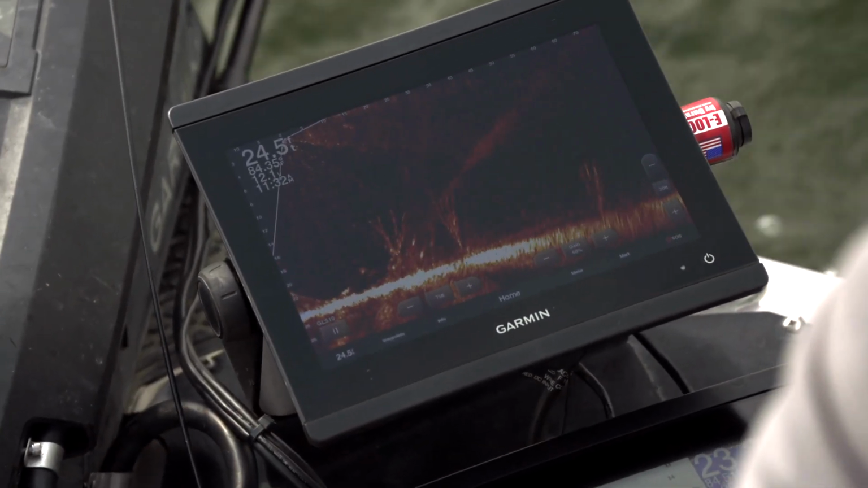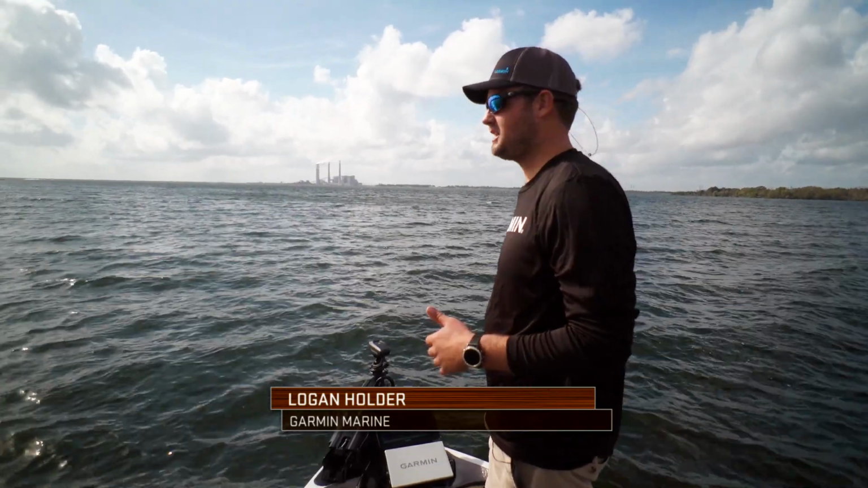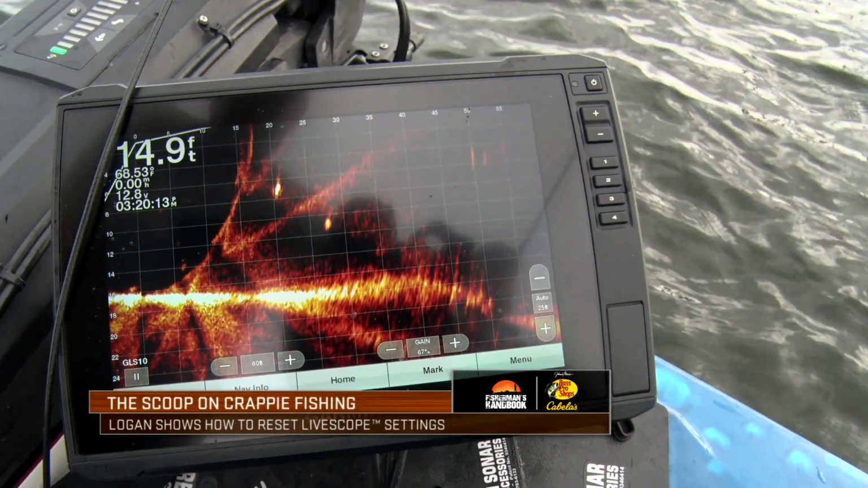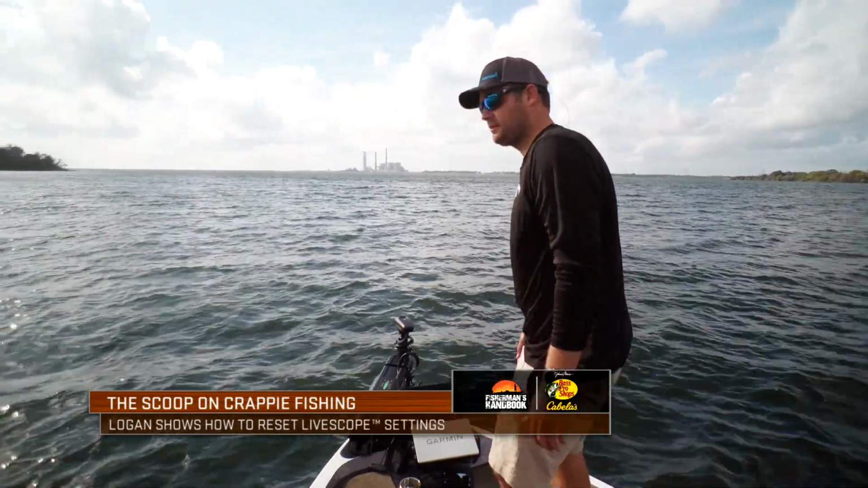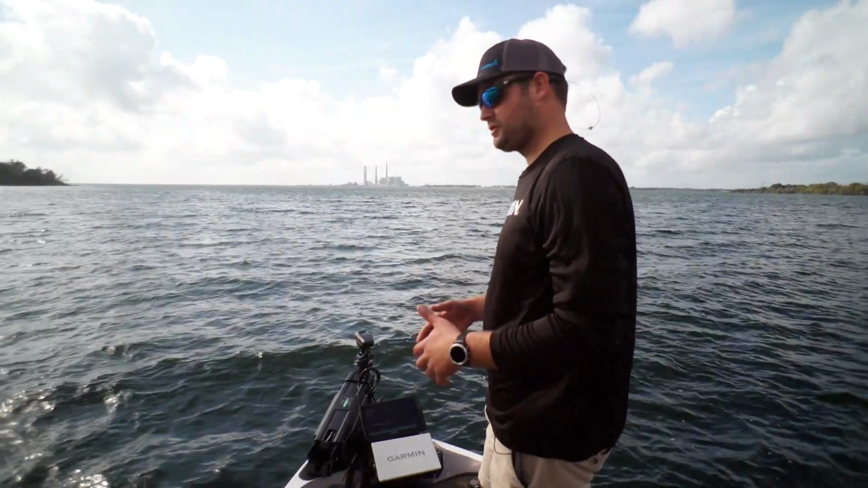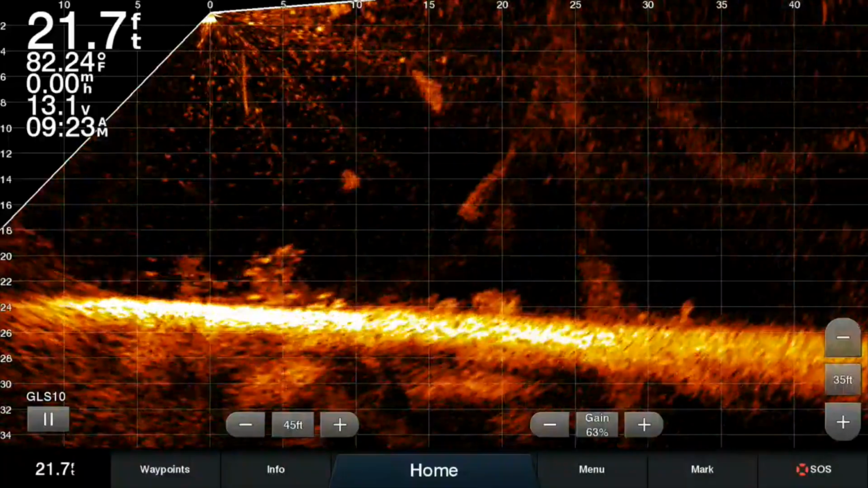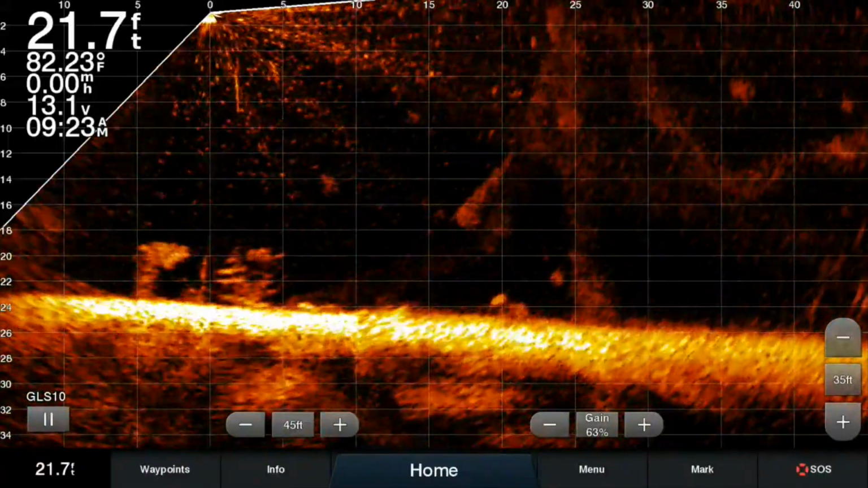Sometime throughout the day, your image on your live scope is going to change based on the changing of the conditions, whether it's cloudy or sunny, whether you're in some rocky bottom or a real soft bottom. And sometimes it's important to reset your sonar defaults to clear up an image. That black box is thinking all day long. And sometimes if you can just reset the black box, you can give that live scope a break and it'll clear your image up a lot, and it's really easy to do. You can restore your settings, set your 4 or 5 manual settings you like back up, and you'll be back on the water fishing.